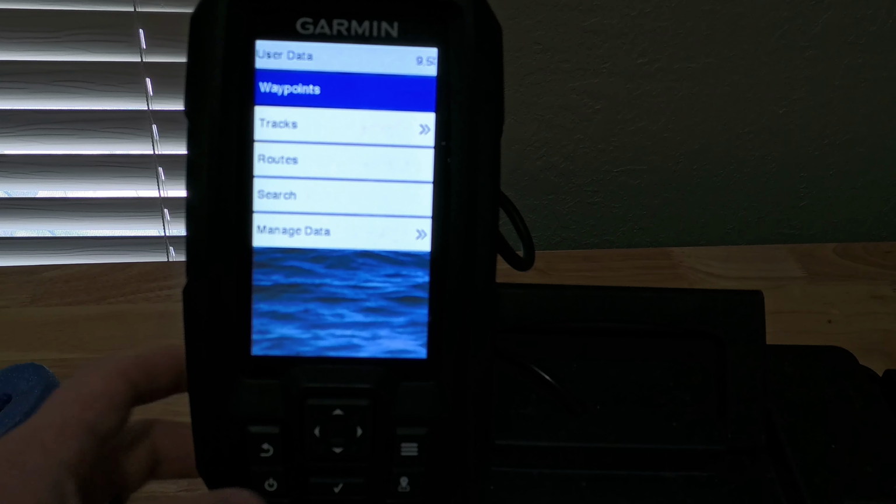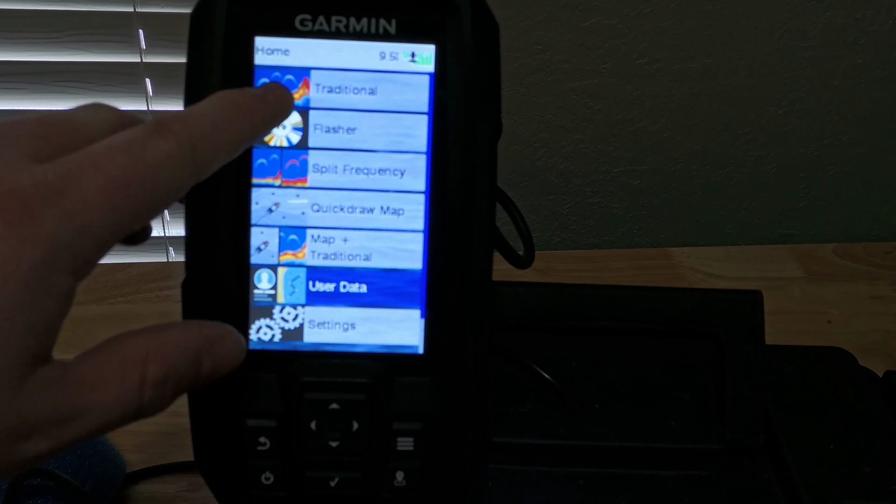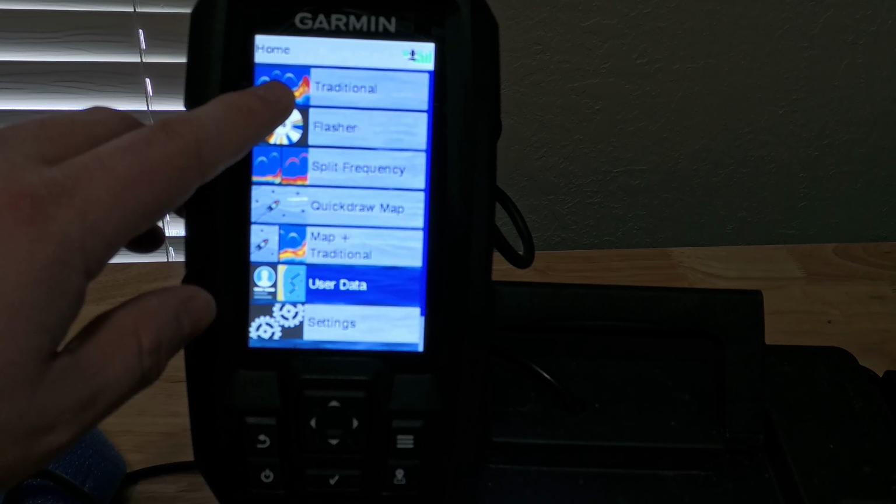Like I said, we got that boat at the end of last summer, so we got it out a dozen times I think before the end of the summer. So I think this summer when we're out, we'll be able to utilize that option a lot more. For us, it's a lot of traditional fish marking, using the fish finder for ice fishing and things like that. Lastly, you get your settings here.